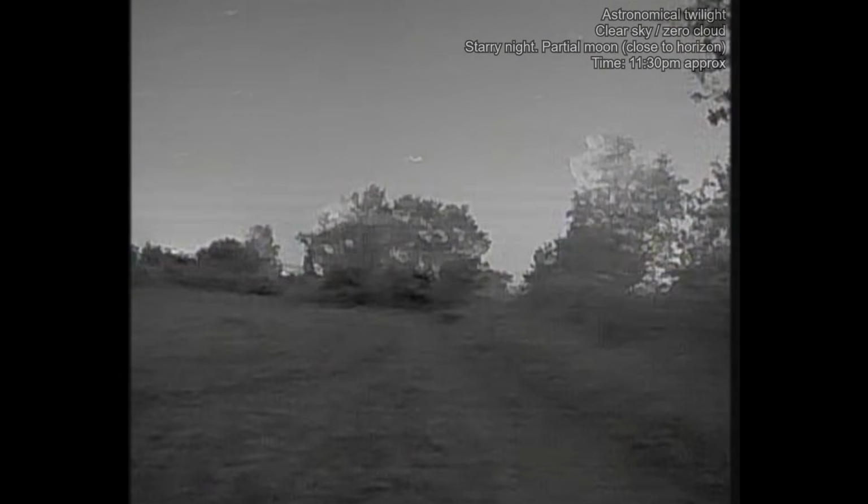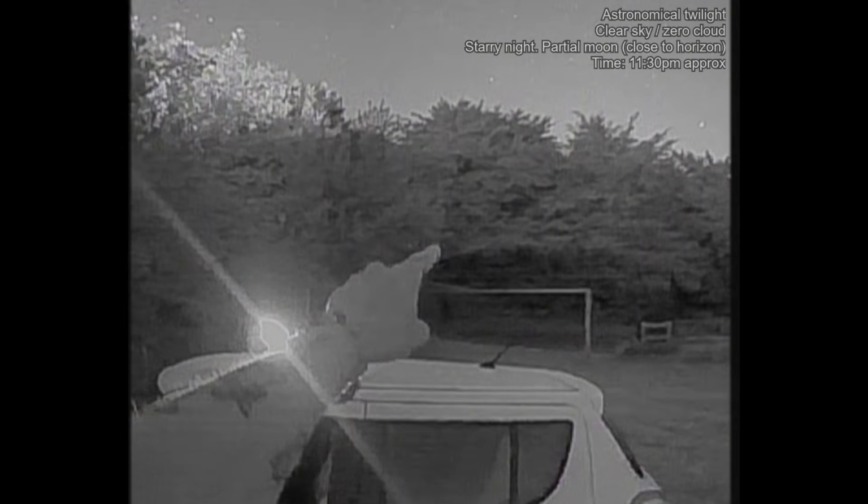What I want to do now is try the camera in a really, really dark location. I want to go in the woods. Okay, so I've just moved position, and I'm now on the edge of the woods. I'm not even going to bother trying to use the GoPro because it's not going to be able to see anything. It's so much darker over here already.